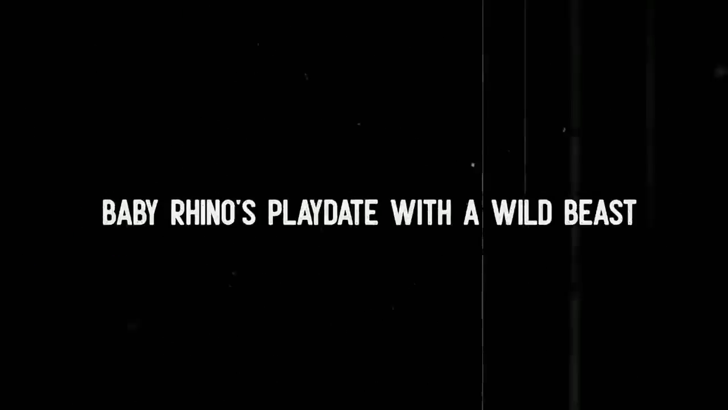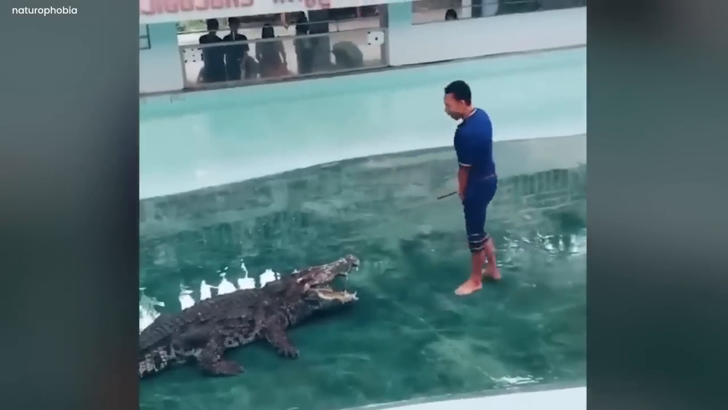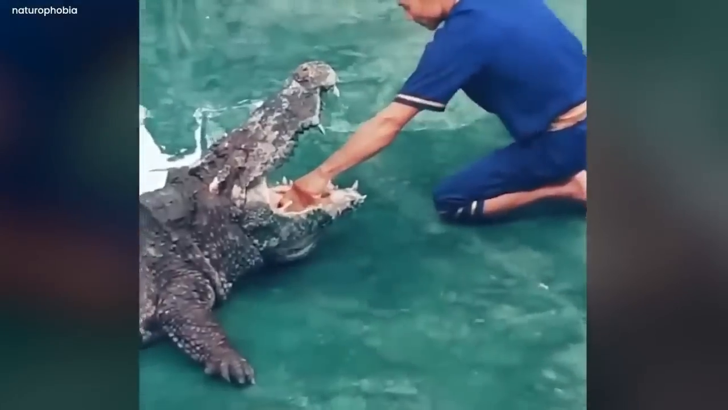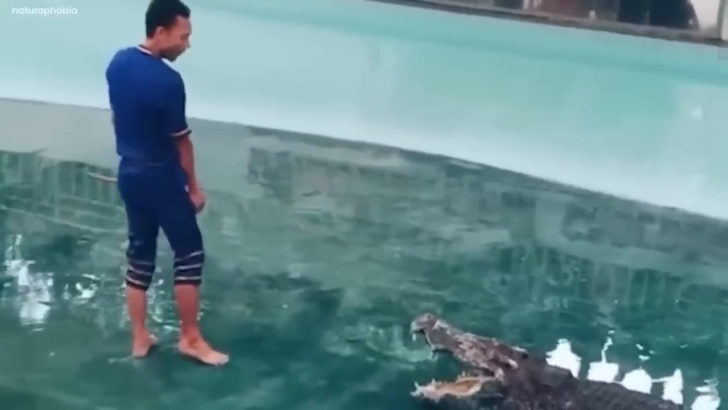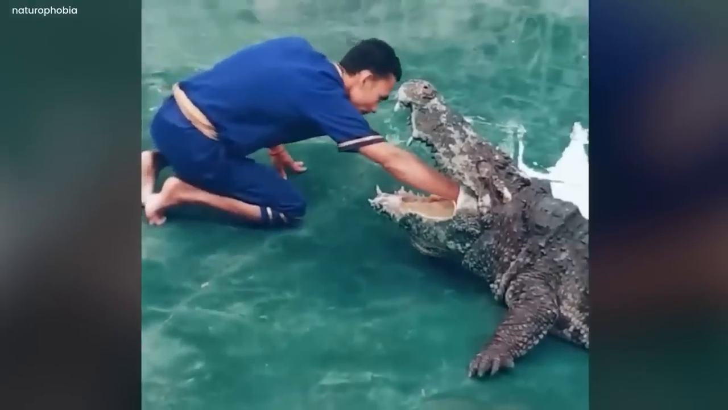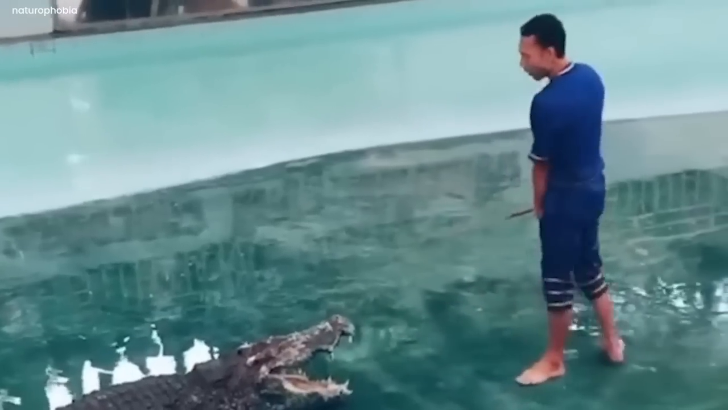Jaws of Danger. In a bone-chilling and utterly dangerous video, a man dared to defy reason by pushing his entire arm into the gaping jaws of a crocodile. The crocodile's mouth was open wide, like the jaws of an ancient predator ready to close. Undaunted by the impending danger, the man first played with fate by sticking only a tiny portion of his arm in, then quickly pulled it out as the crocodile's jaws closed.